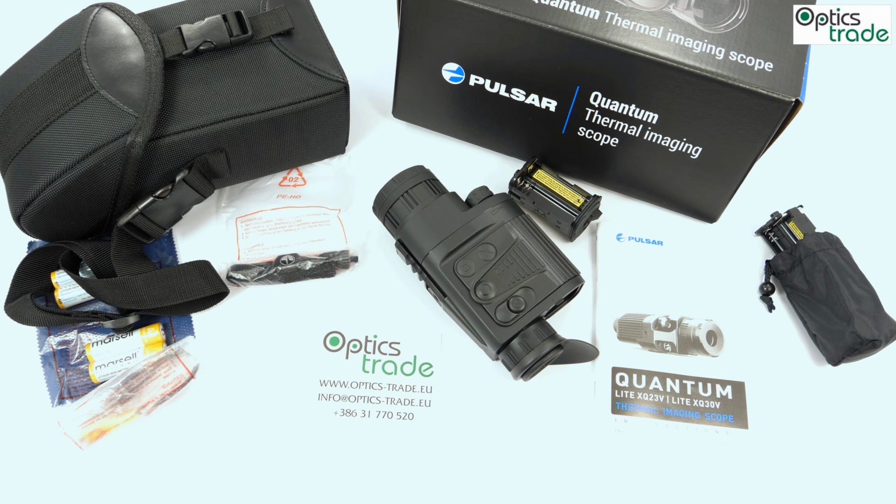The difference is also in magnification range. This smaller model starts at 1.8, which gives you really wide field of view, and then you can digitally raise this magnification all the way to 7.2. 7.2 can be even observed when handheld quite easily, and this is a big plus.